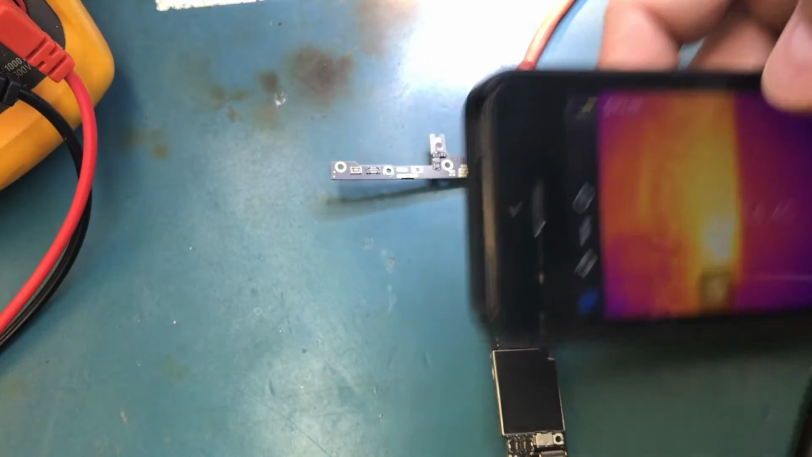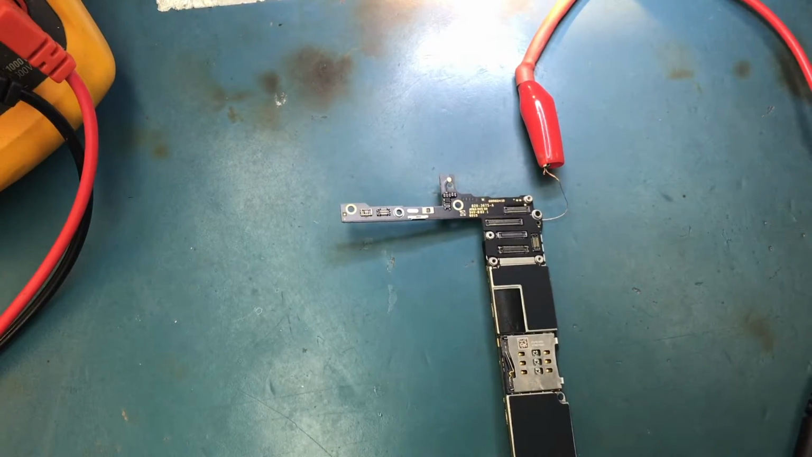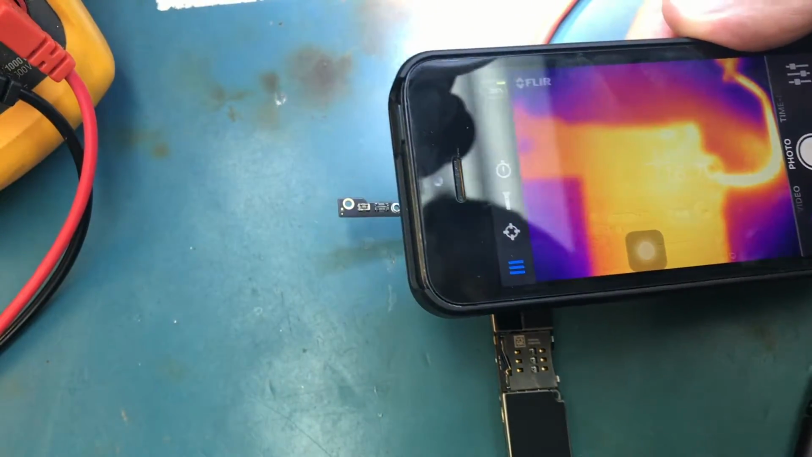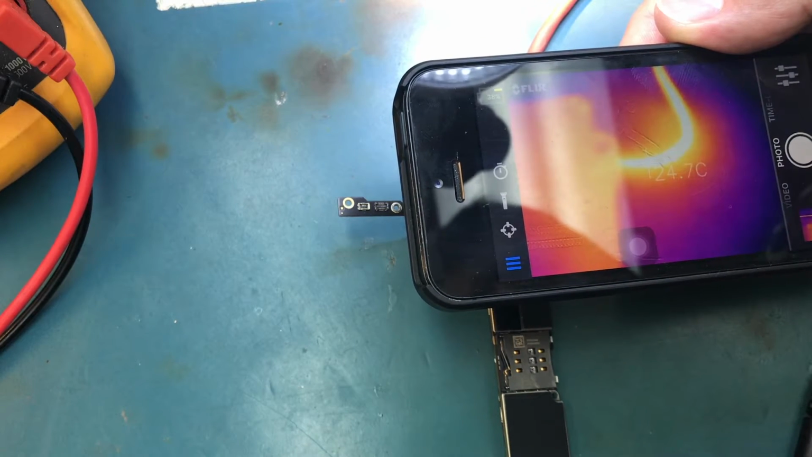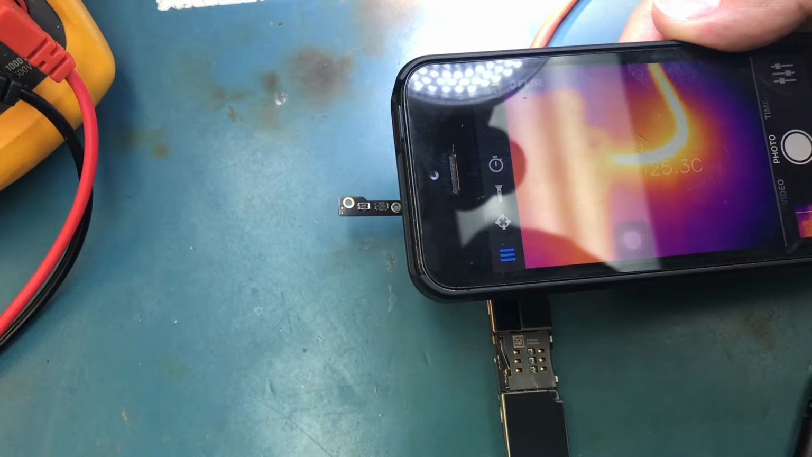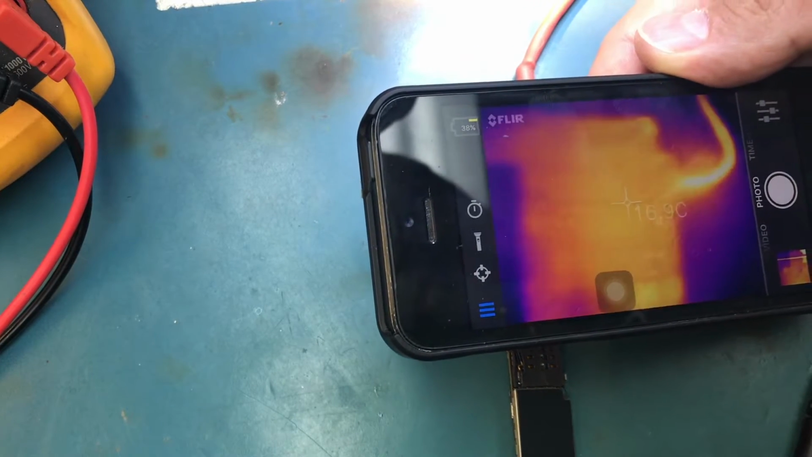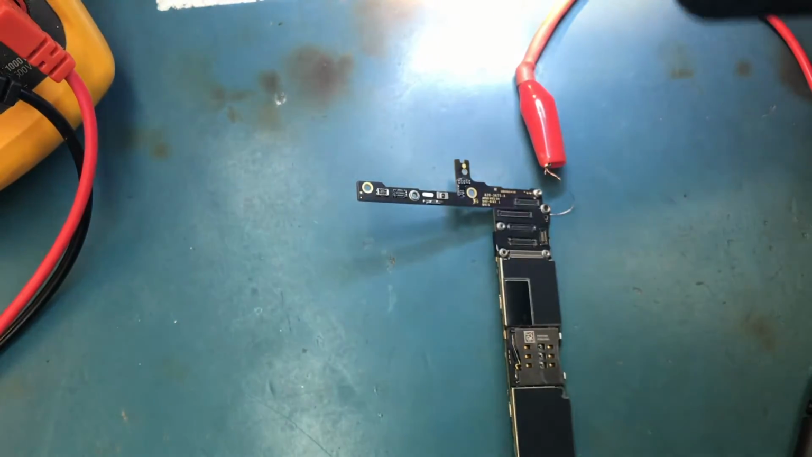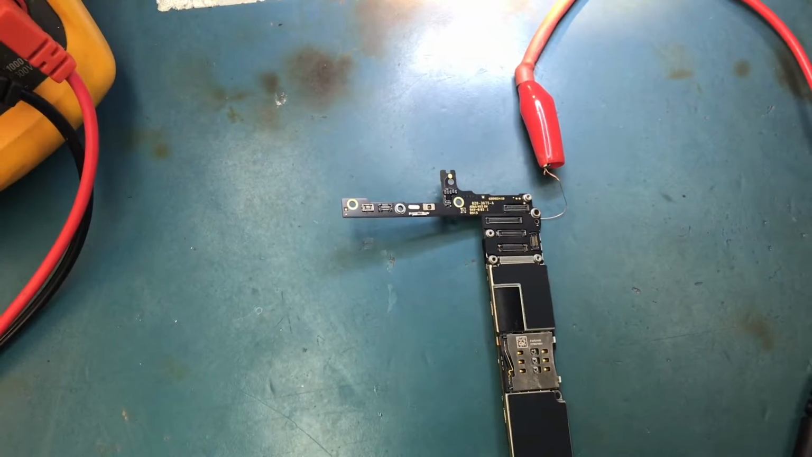So yeah, I don't see any components that are exposed that will have a definite short, that would be hotter than things around. Yeah, you see that wire is like 24 Celsius versus the board is 16, 19. Okay, so basically I'll have to remove the shields now from the phone.